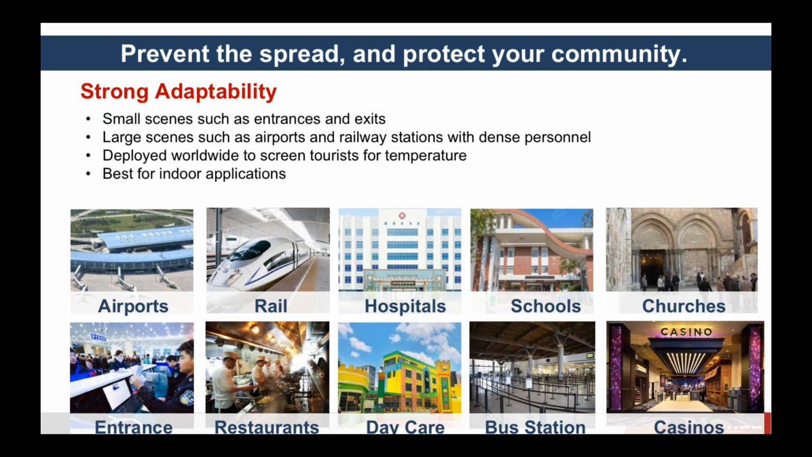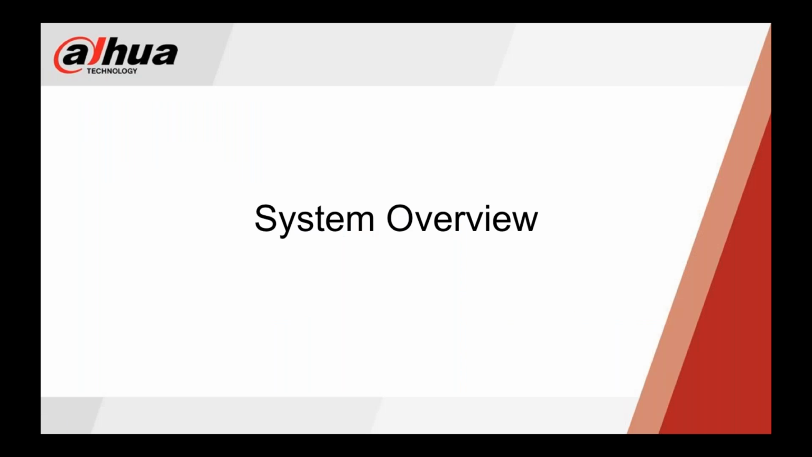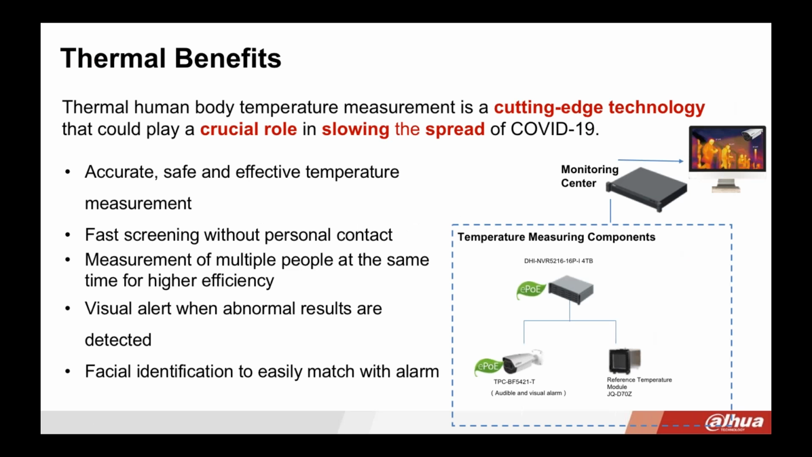So ideally, you're going to want to install this solution in an indoors application, and it is ideal for either small or large scenes, and I'll tell you exactly what is required for setting it up as we go through. So this is the system overview we're going to cover next. And so we're going to talk about all of these different components that need to come together in order to make this solution work.